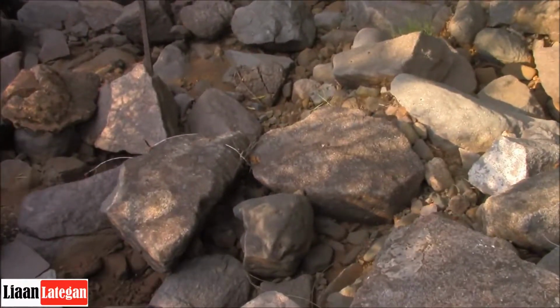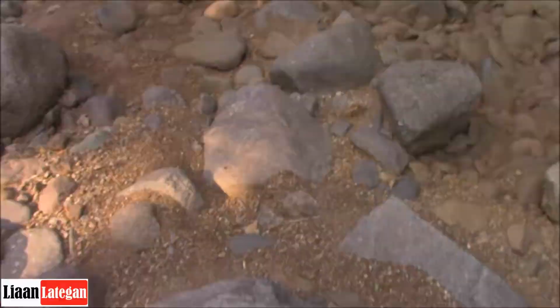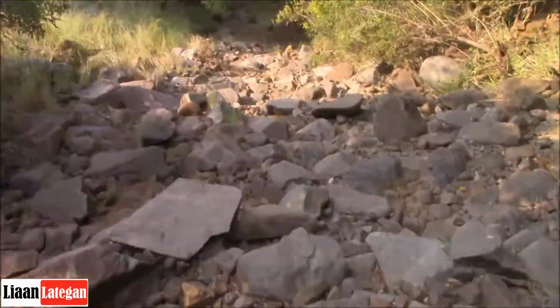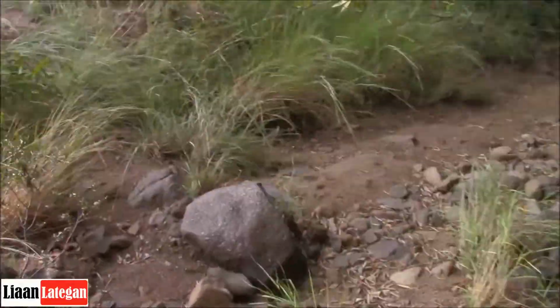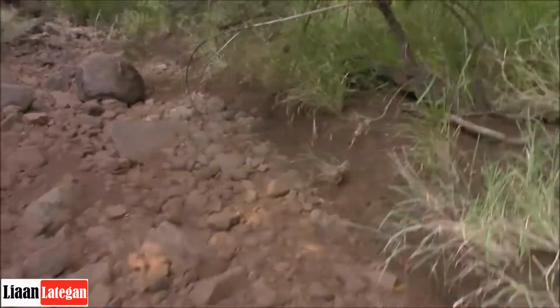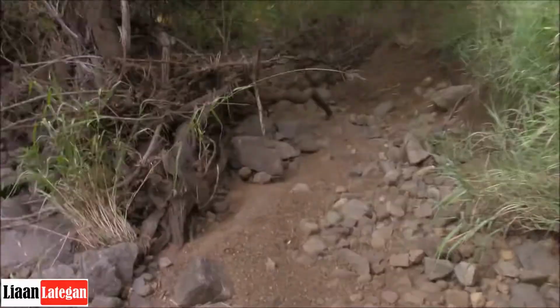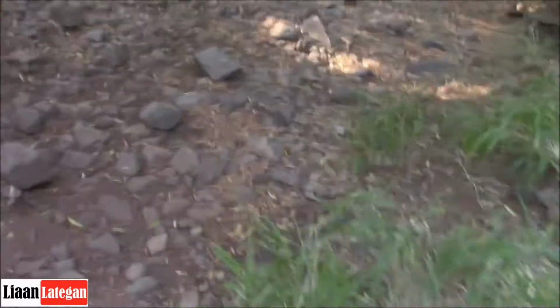I will fast forward this bit. Let's get over these rocky terrains. Right, can you guys see it?